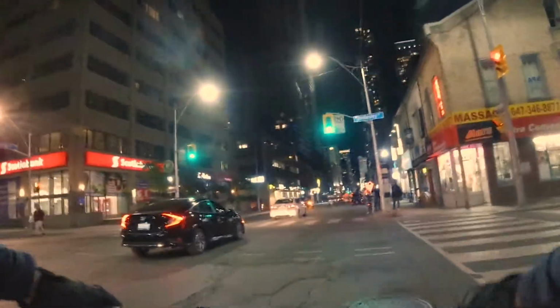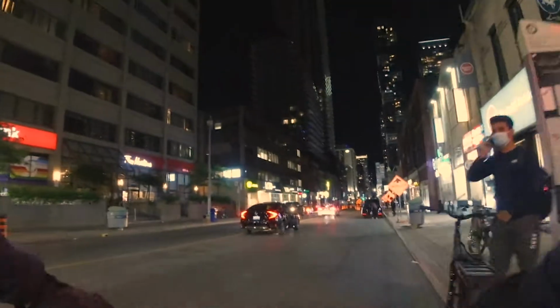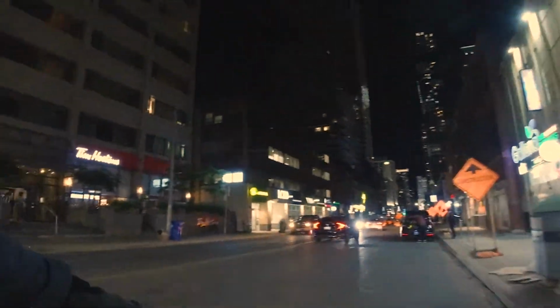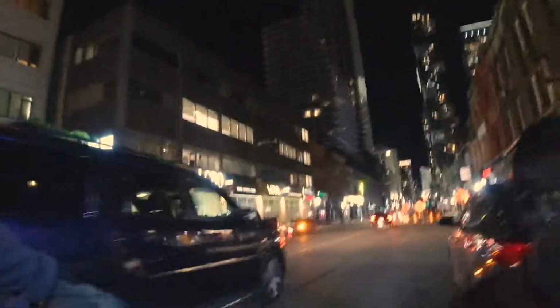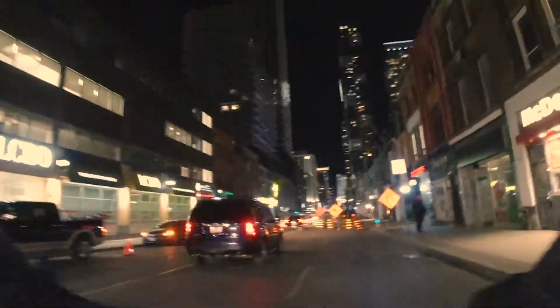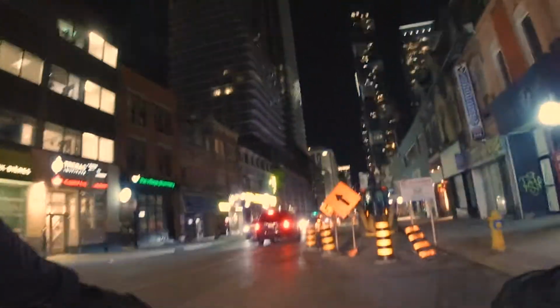Okay, I'm trying to go very slow over these bumps because I know that the camera stabilization is sucking at low light. Wow, now the road is tightening up and that's a cue for us to hit the sidewalk.